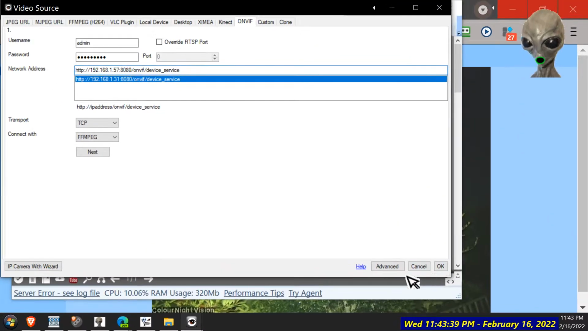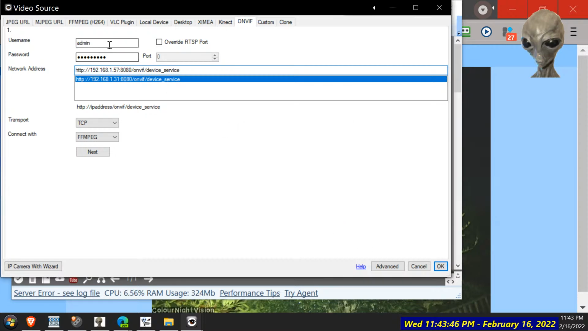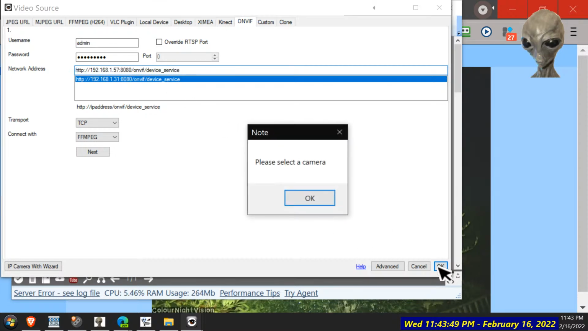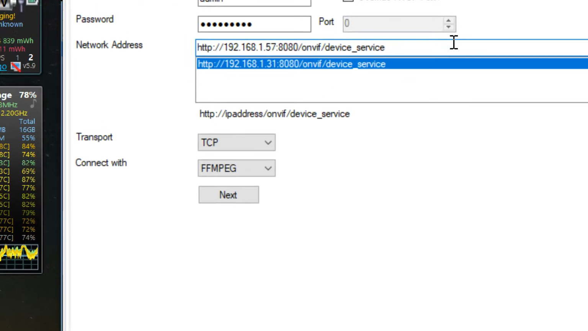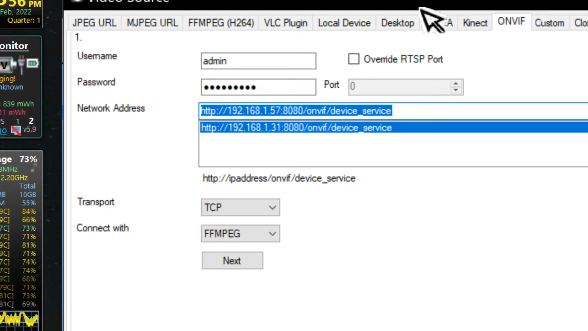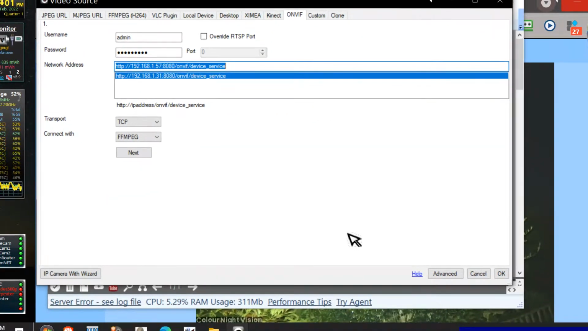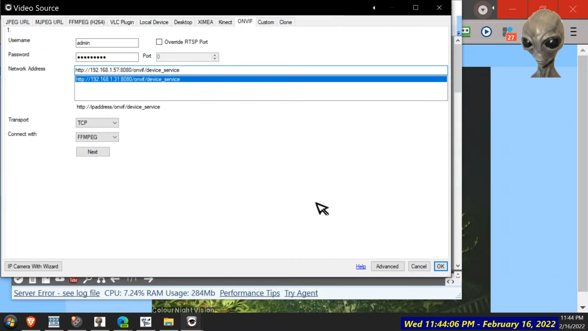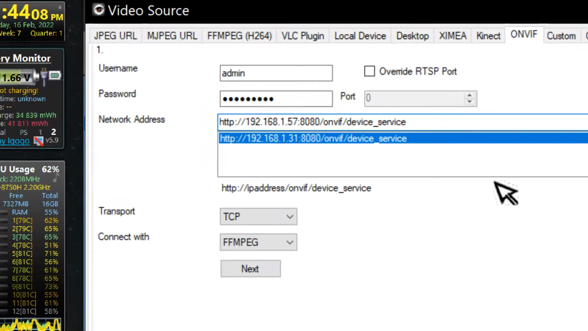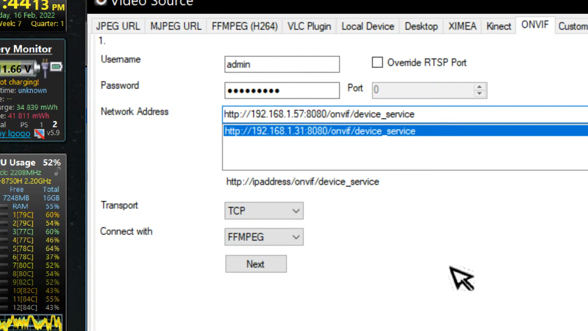Okay, what do they say down there? I'm pretty sure I clicked OK. Please select the camera. I did. Please select the camera. Stupid software. That makes no sense.